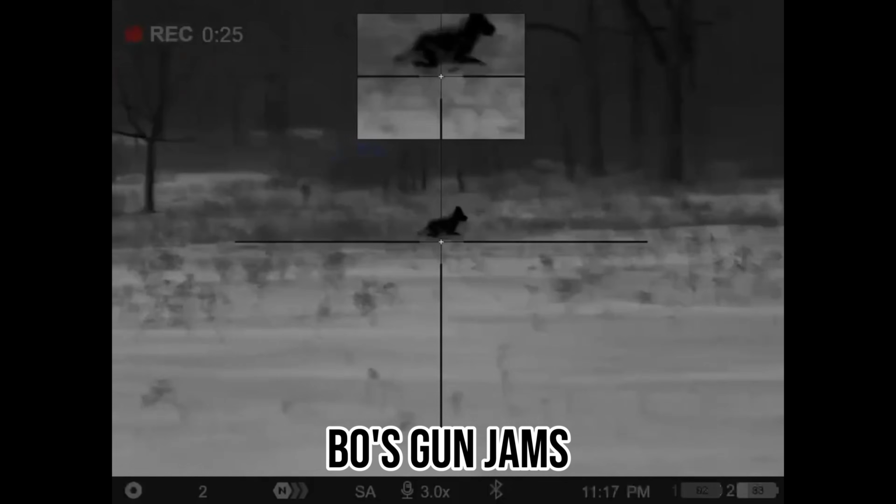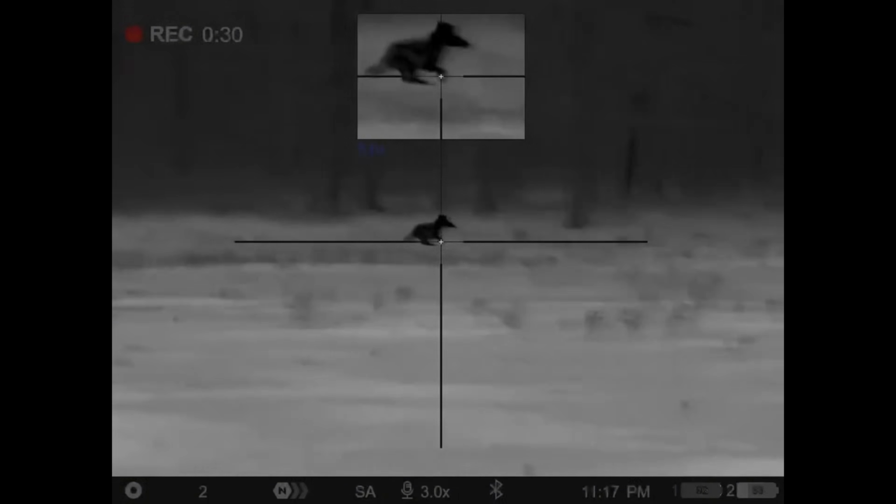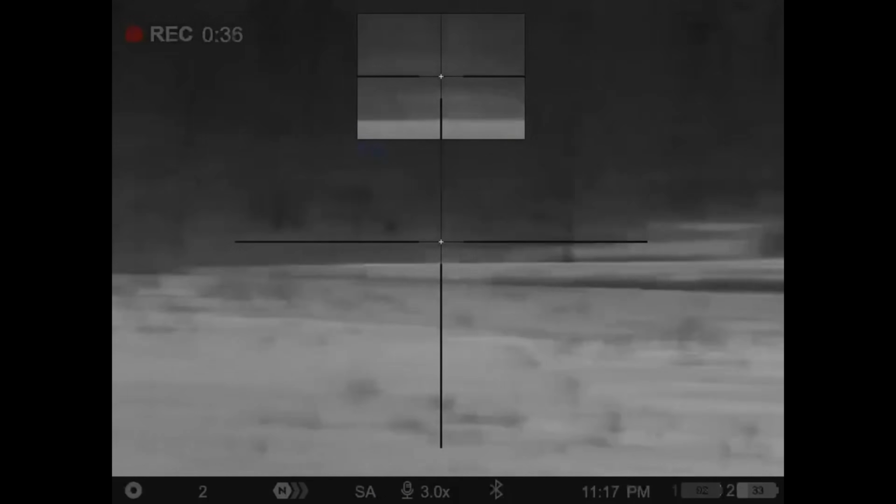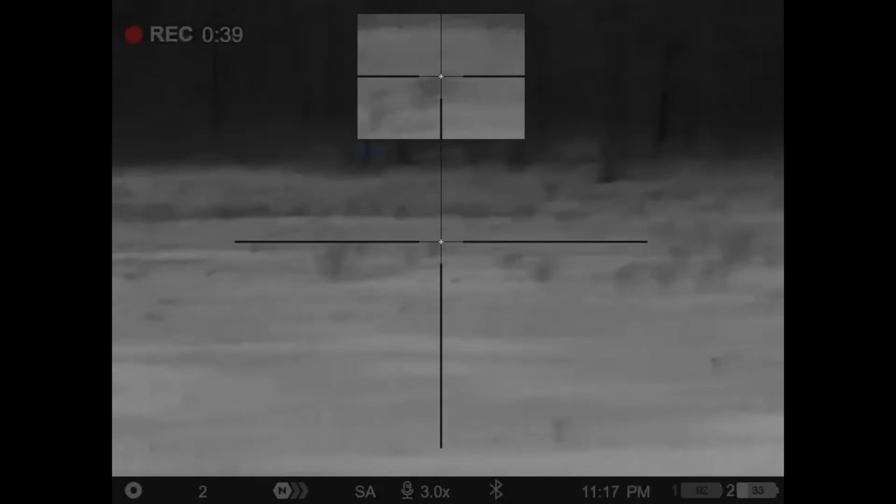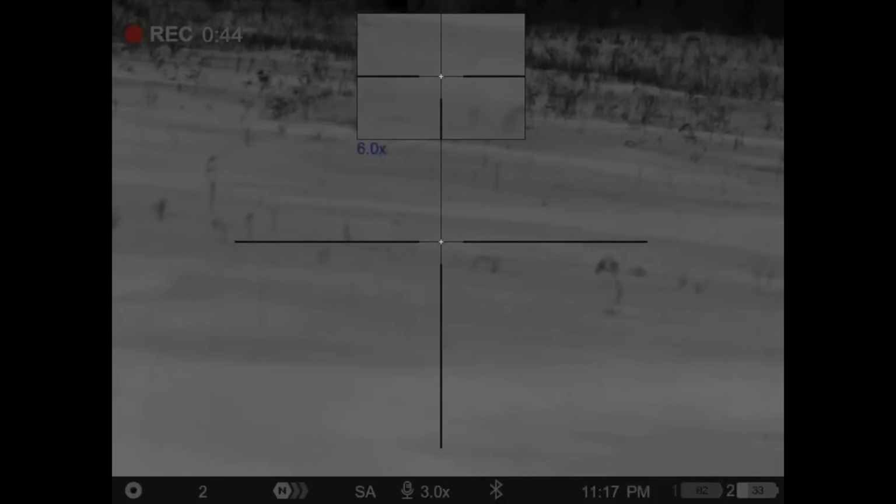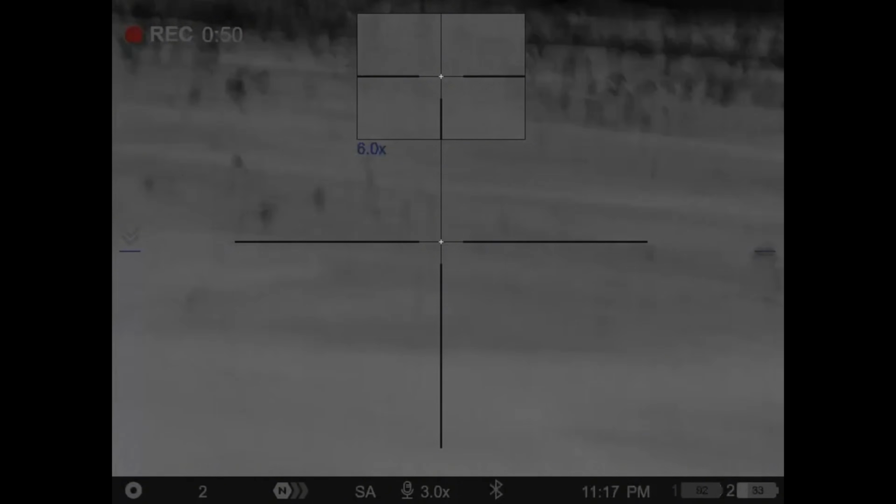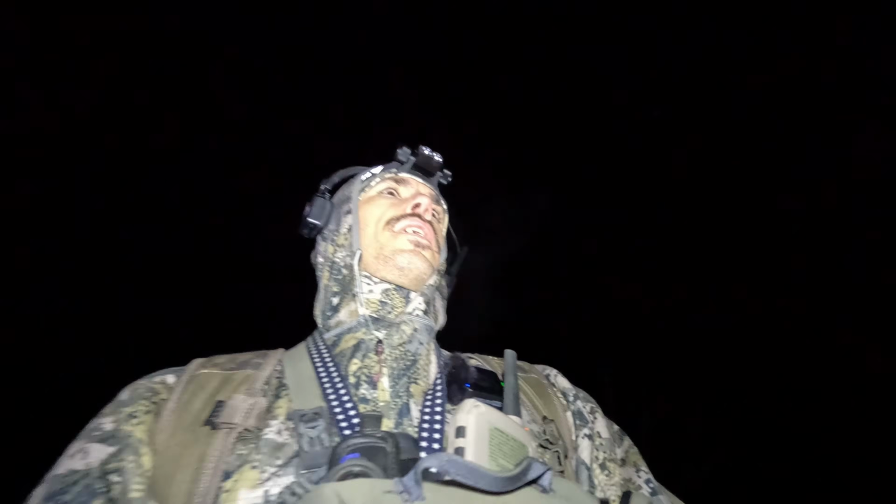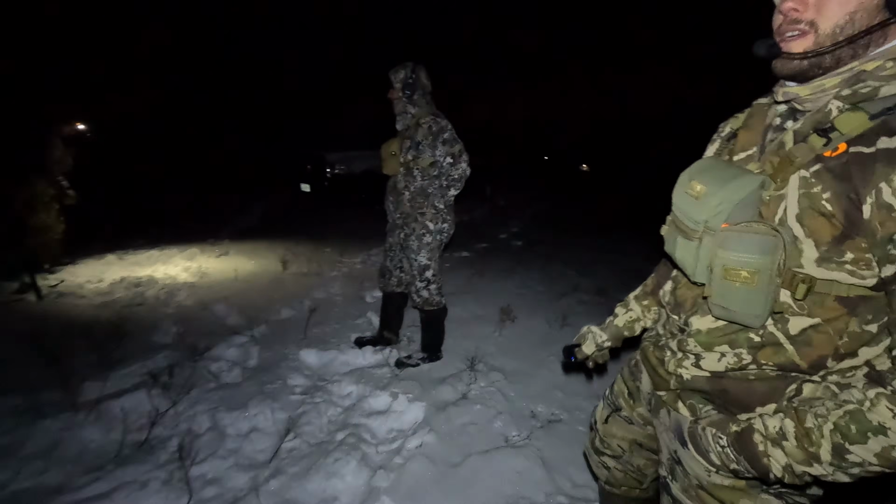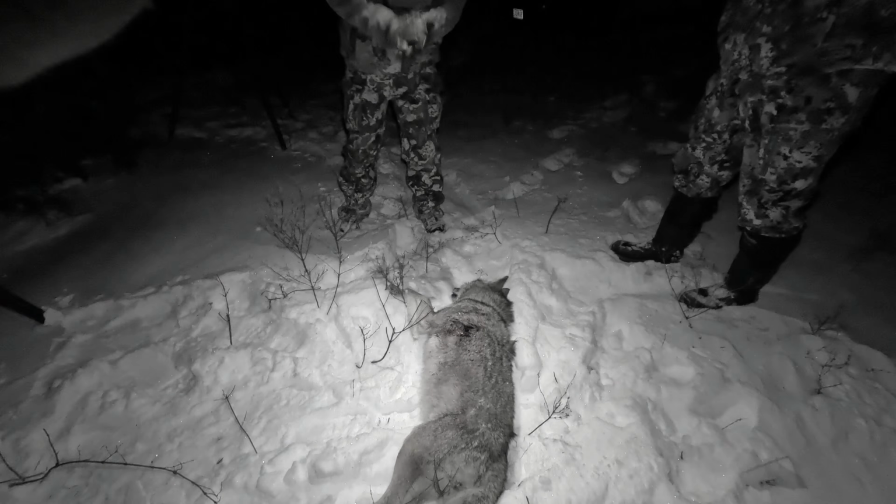Oh, you gotta be shitting me. Oh, what the heck? I hit him both times. He said, "Chow." Where did that thing go? Bow click, and I was like, well. Those tired of clicking, huh? Got dog number 5. Old man shot him. Did anyone else shoot? Gun clicked on him. Oh, Bo's gun is having issues.